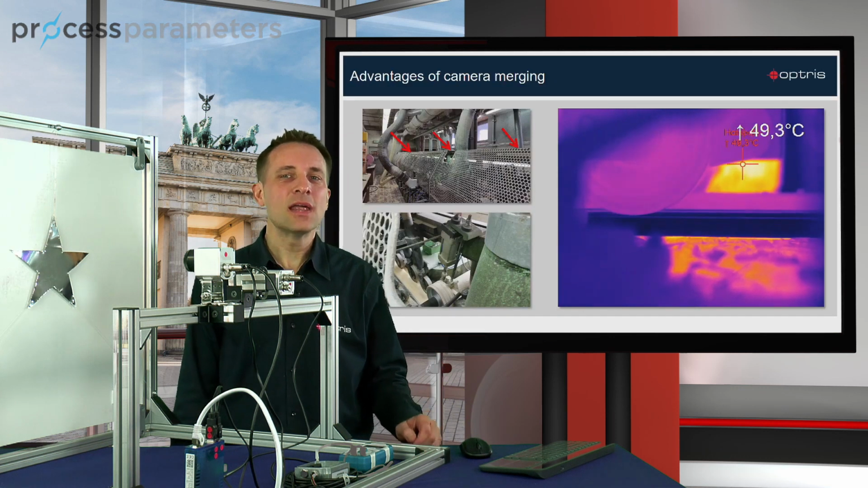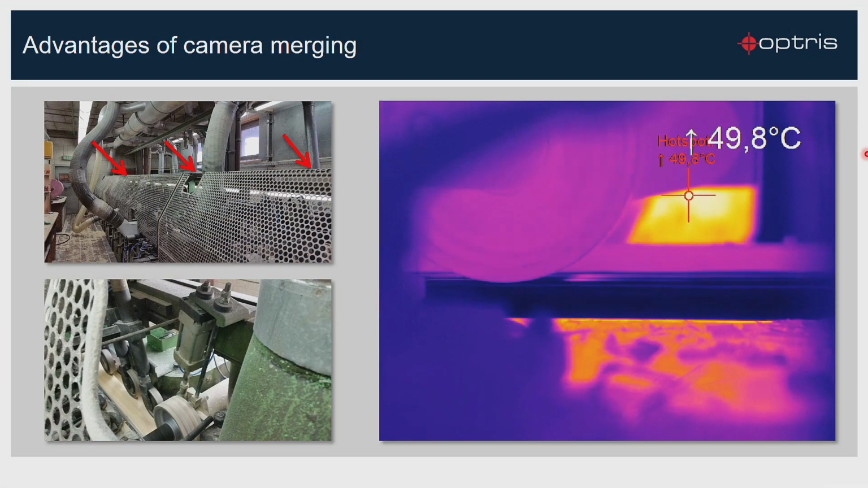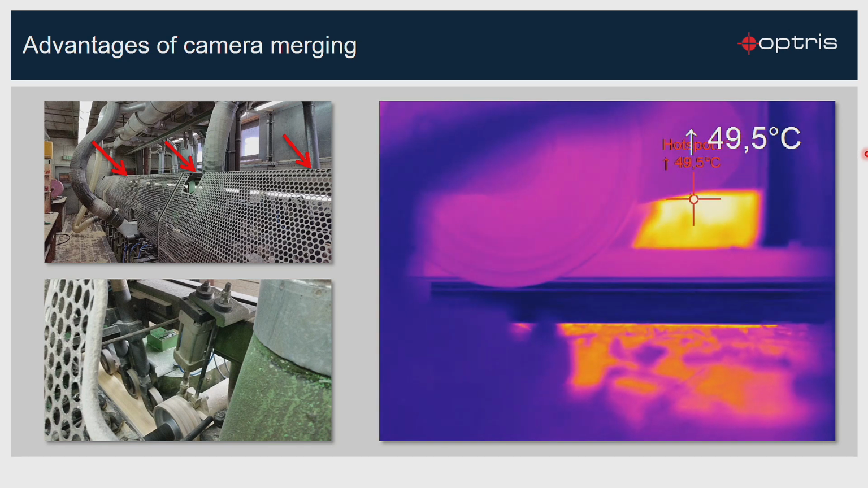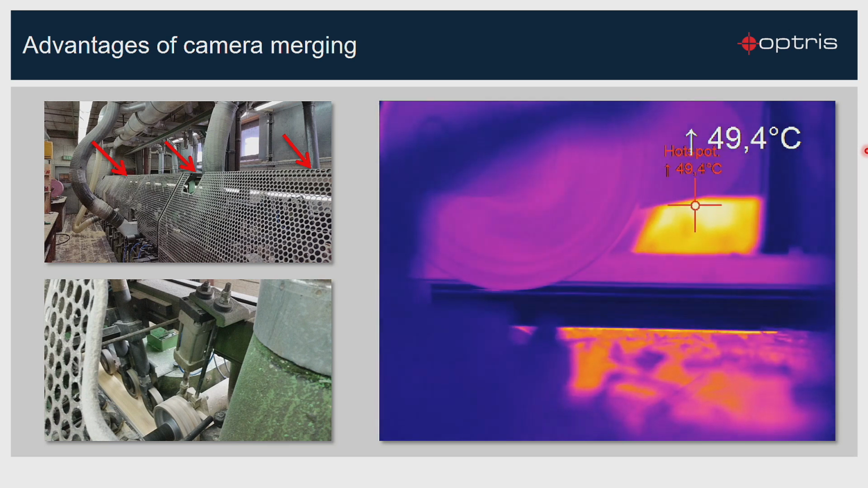Here you can see a planer application in a wood plant. The goal here is to check the temperature at the planer rollers to prevent a fire situation. This hall, where the pieces of wood are transported via a planer system, is very large. So one camera is not enough to have the complete field of view on the planer transportation system.